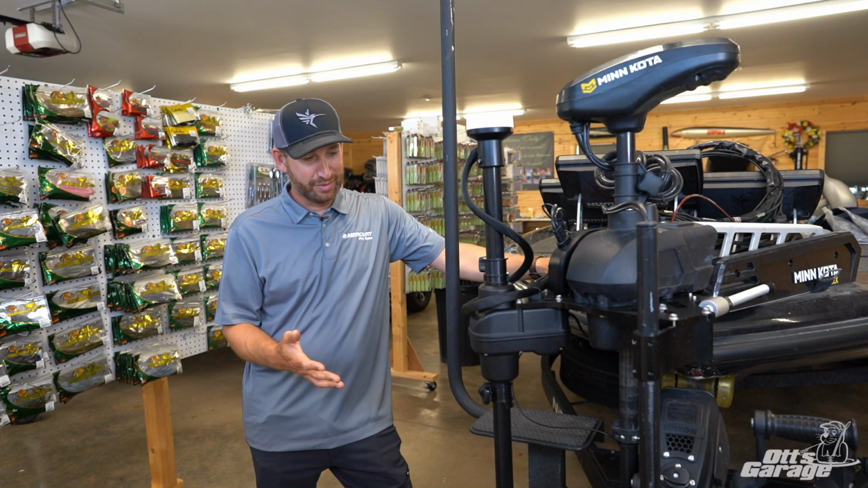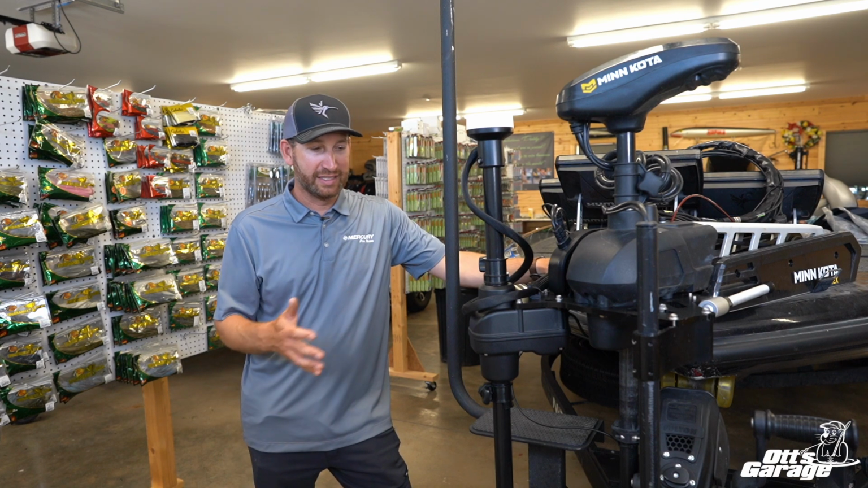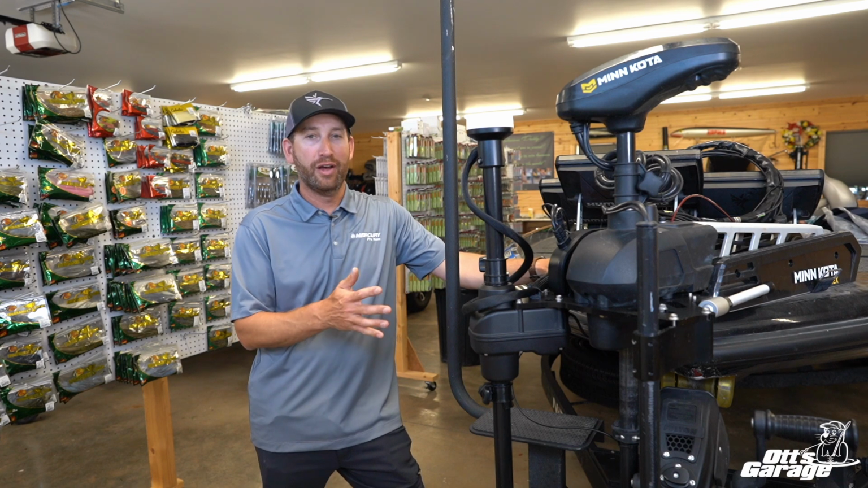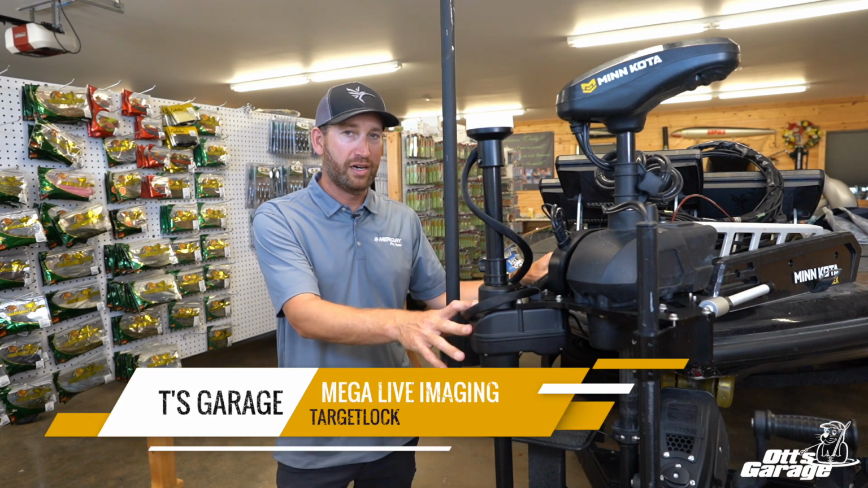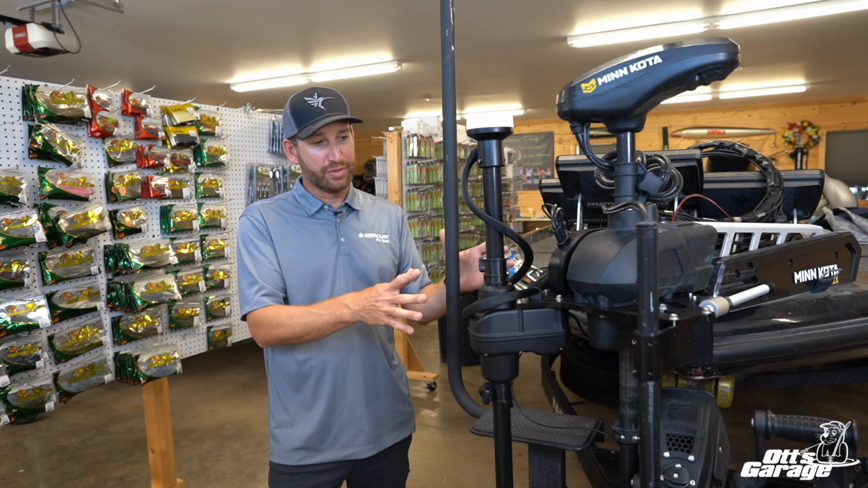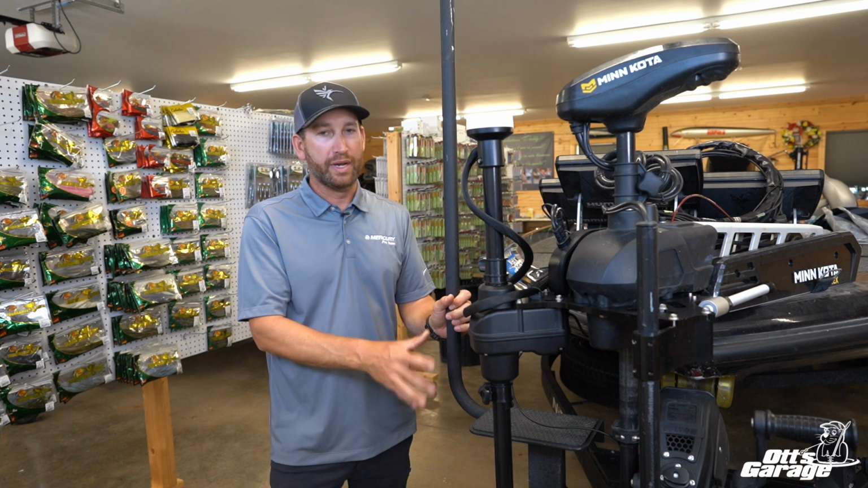We are here and I'm pretty excited to show you something that I think is a really cool new product. Something that has just come out, and I don't know if I'm supposed to call it Minn Kota or Humminbird. I think it's actually kind of a cross-branded product, but this is called the Mega Live Target Lock. It is a separate system that goes on your Minn Kota trolling motor to work your Mega Live, okay?